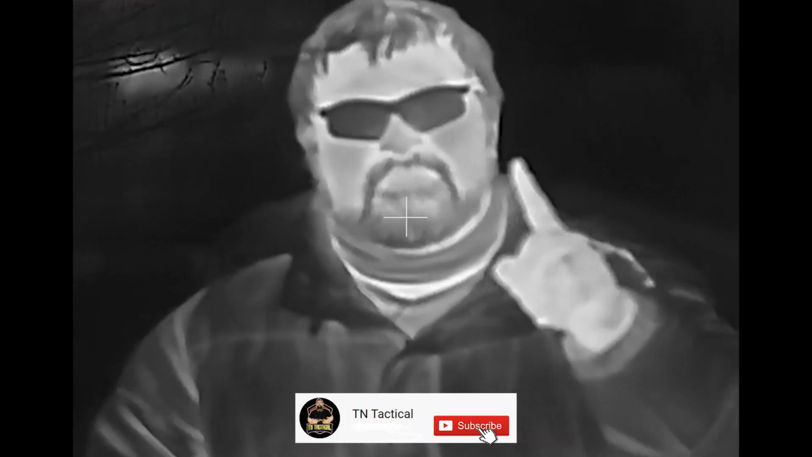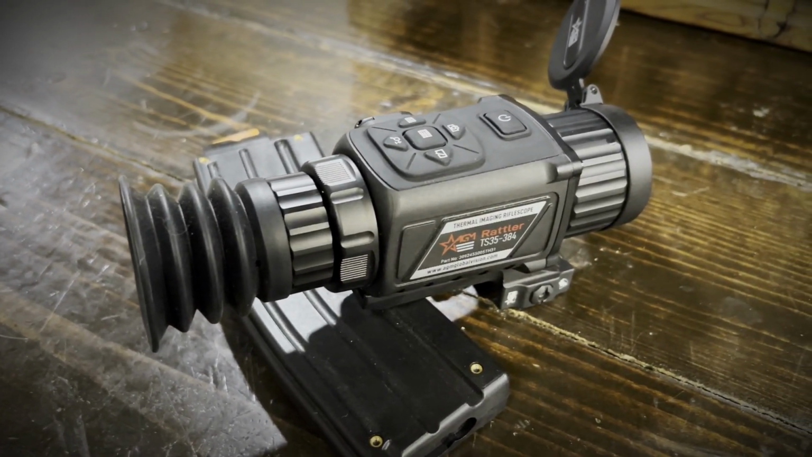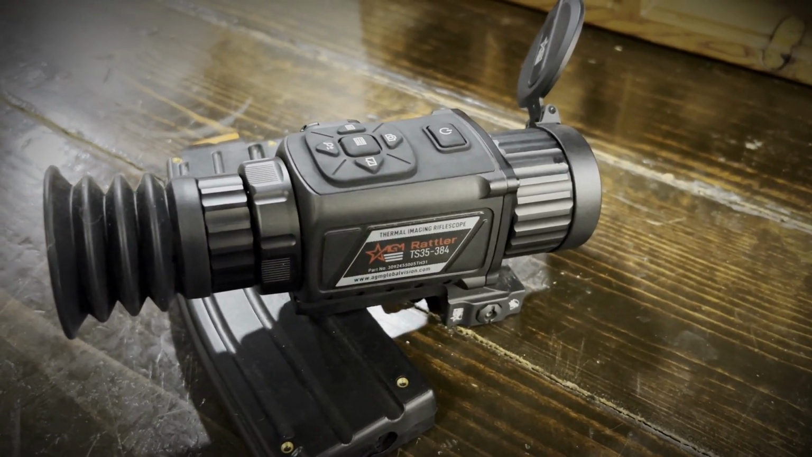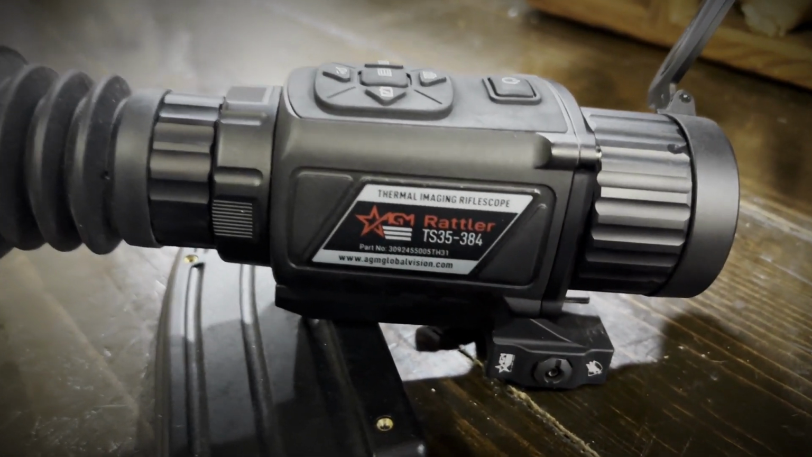Sup guys, this is Jake Woods, TN Tactical Country, with a special optic review. Today we're looking at the TS-35-384 Rattler made by AGM. This is a thermal optic sight that you can use on a rifle or handheld, sort of like a little spotting scope, that you can get today for just under $3,000. So yeah, kind of a lot.